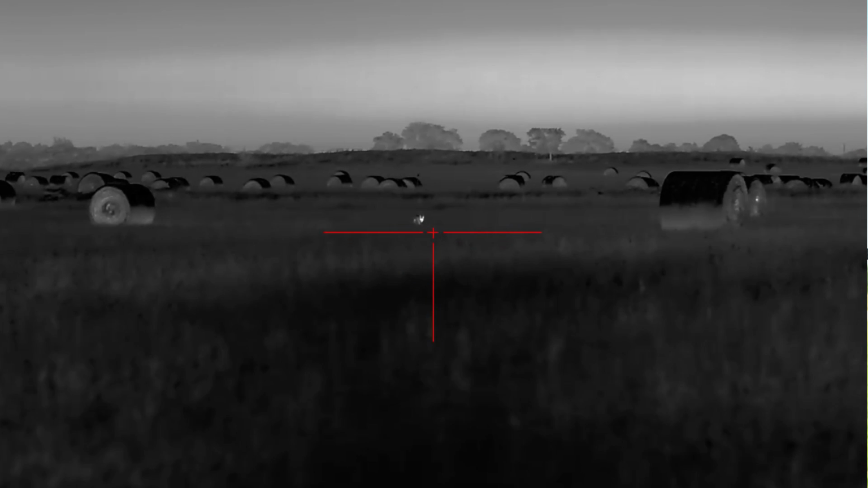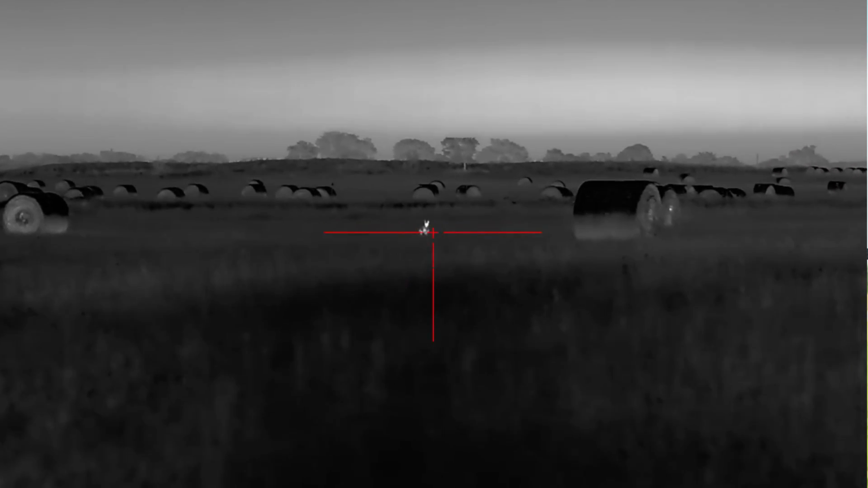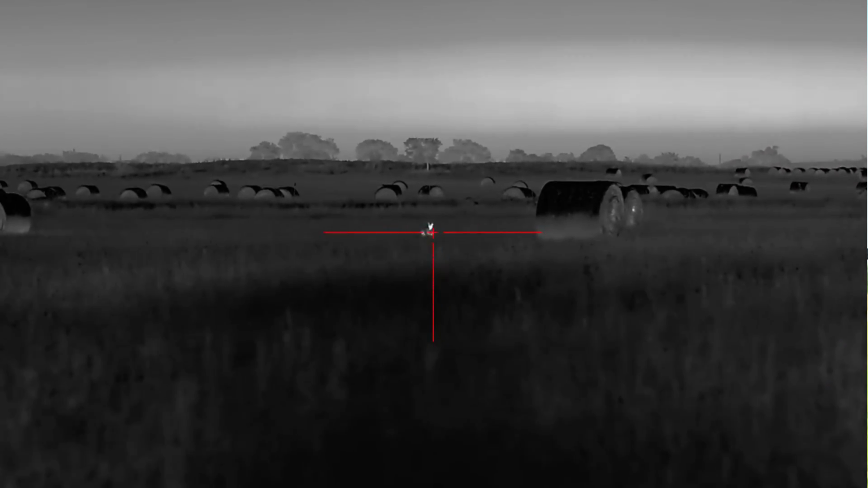So last night, I don't miss super often with rifles, but last night I missed a coyote. We figured it out, it was about 250 yards after I missed, but because of how clear and crisp the coyote looked in the thermal, I assumed he was at like 110 yards.